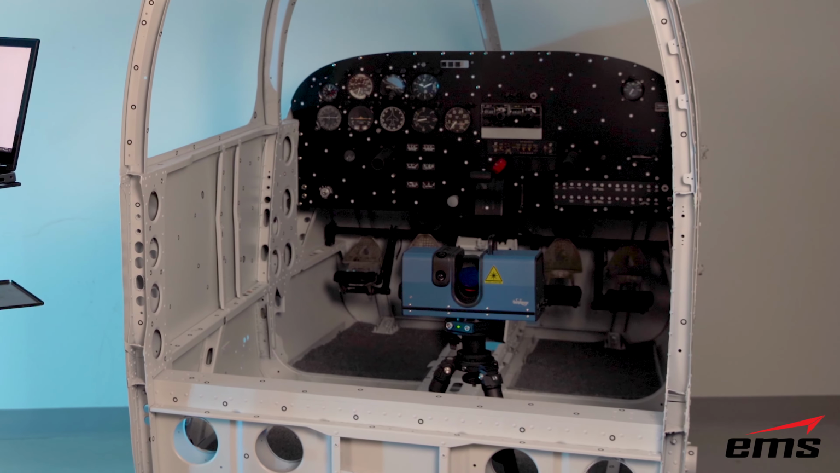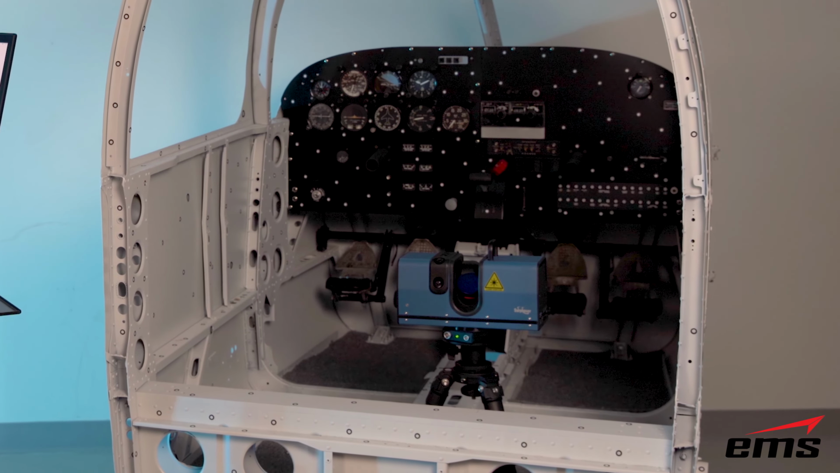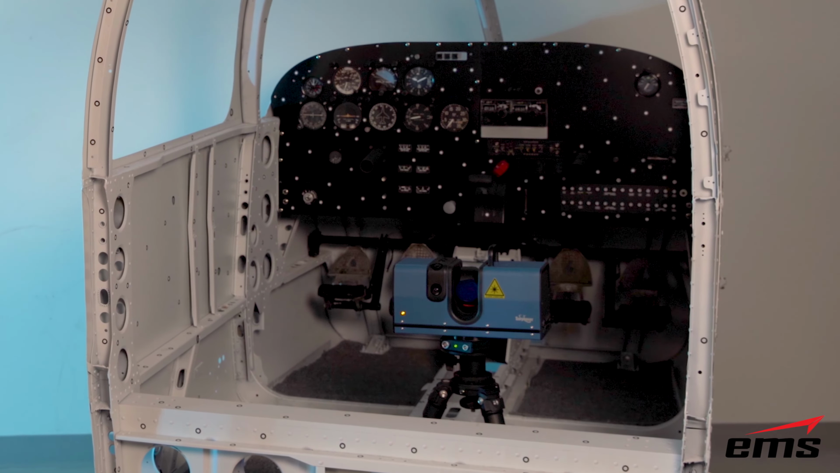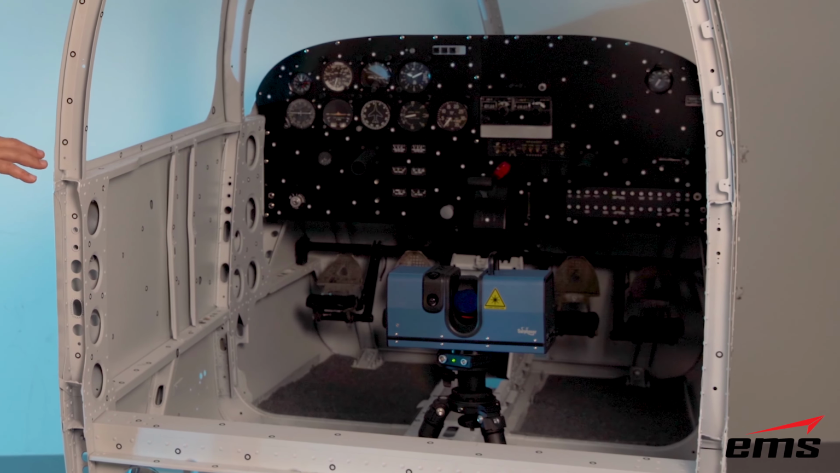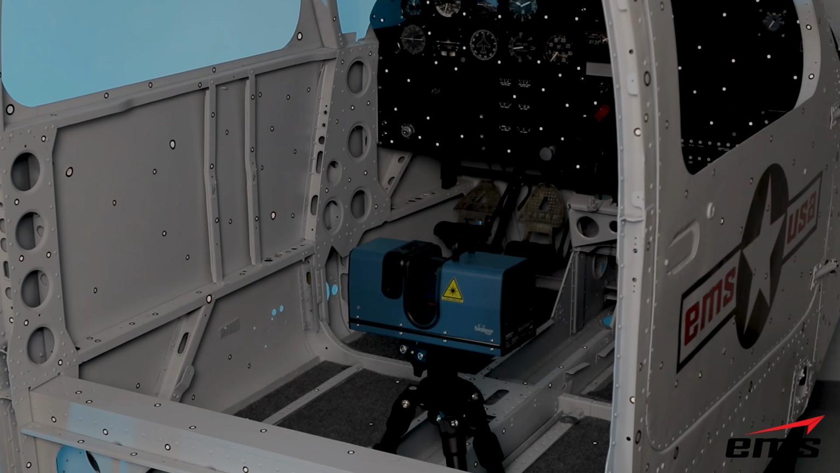And this is a great example. We do a lot of cockpits, 3D scan them typically for reverse engineering. And this is a great scanner to go in and get into this tight confined area. So we've set the scanner up on a small short tripod, and we're ready to scan.